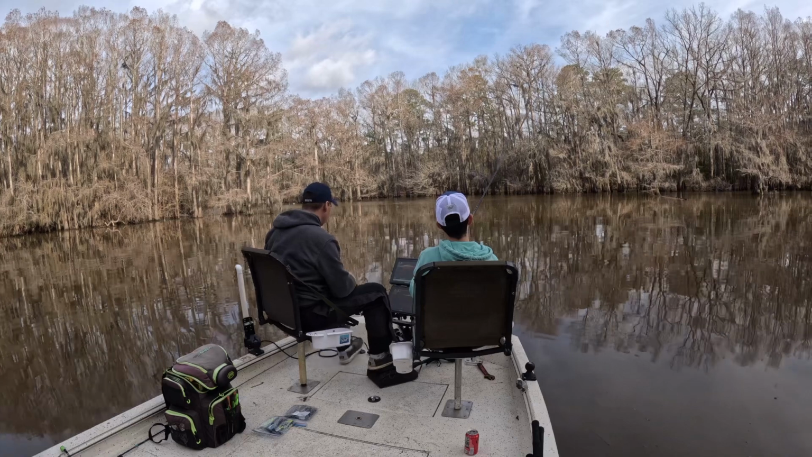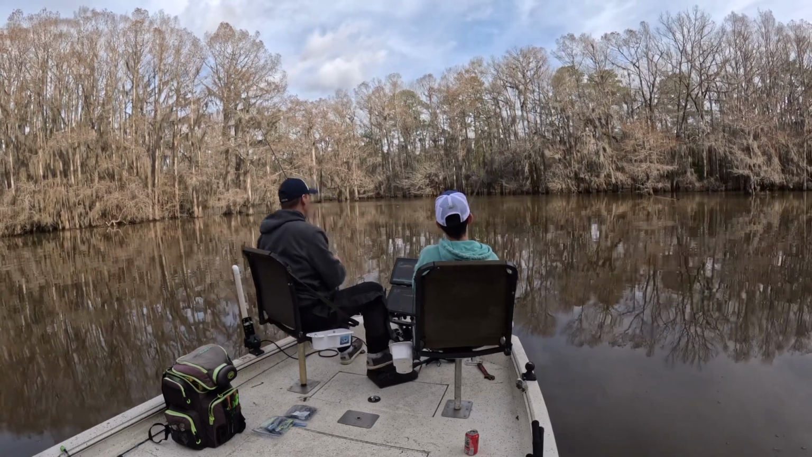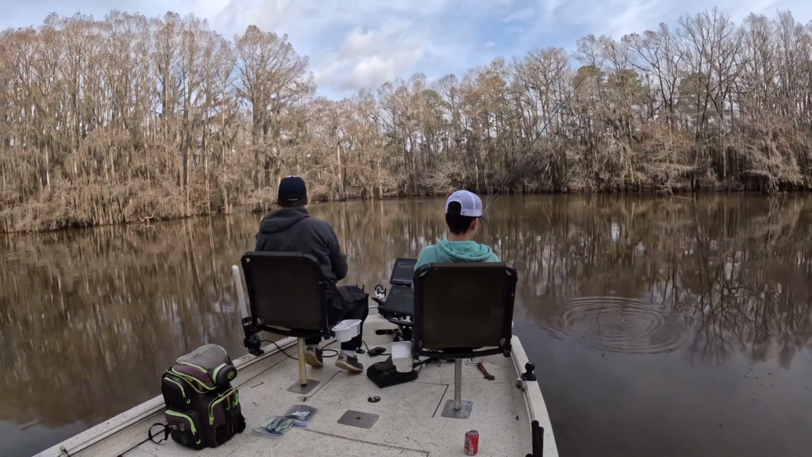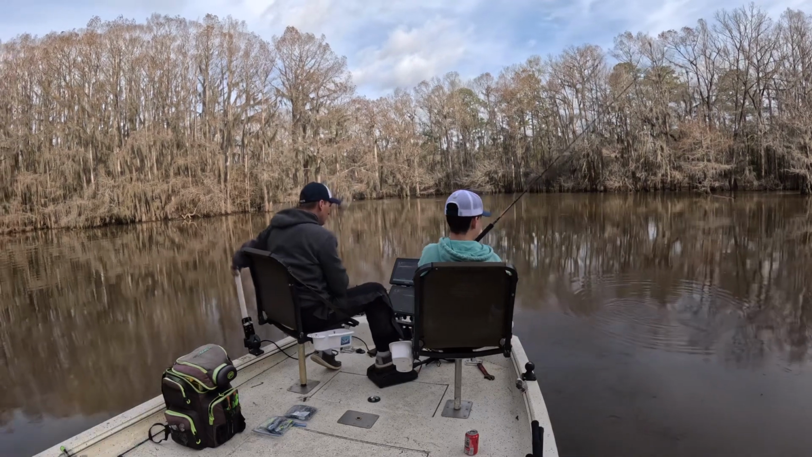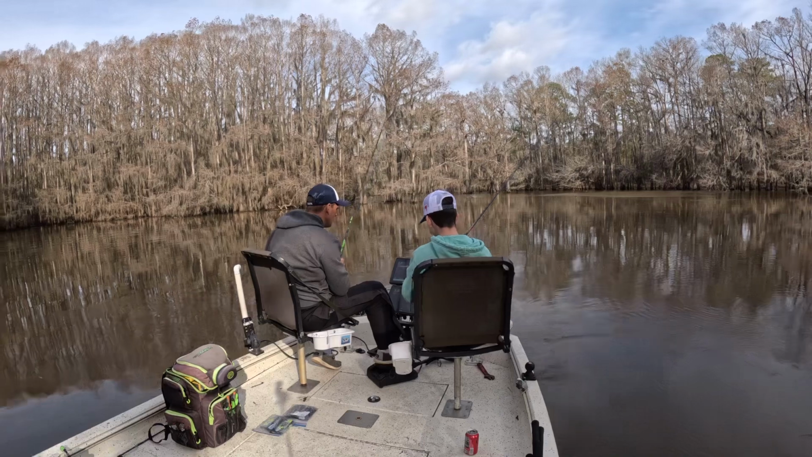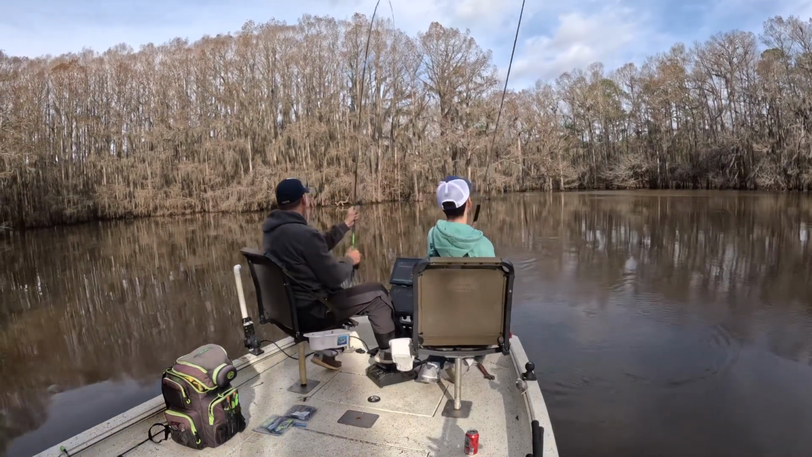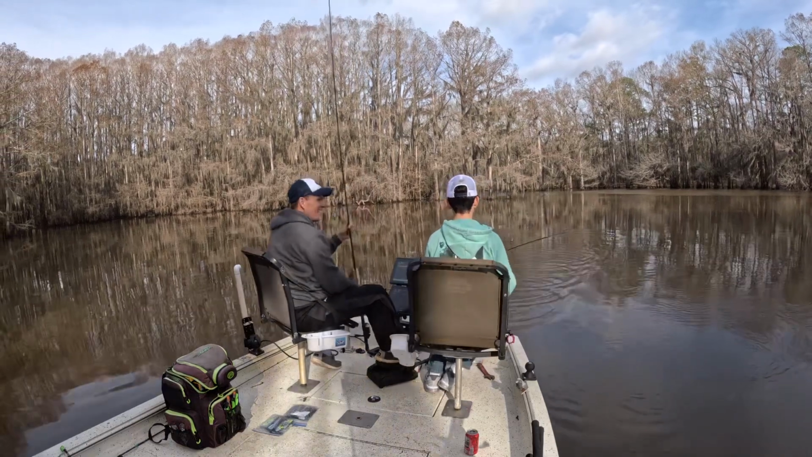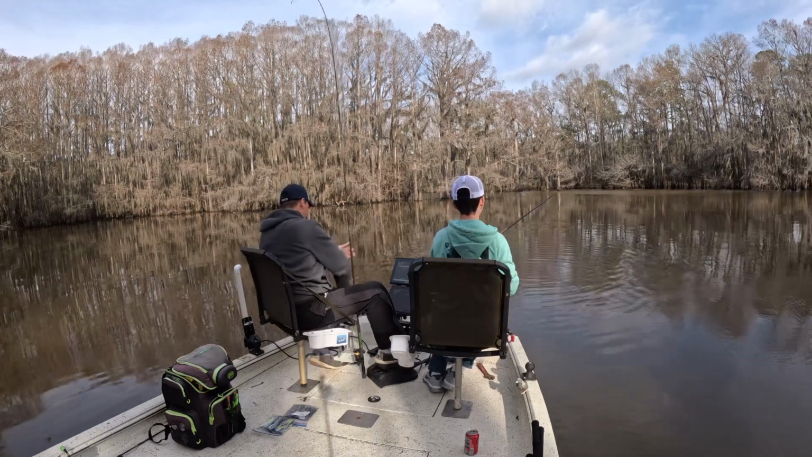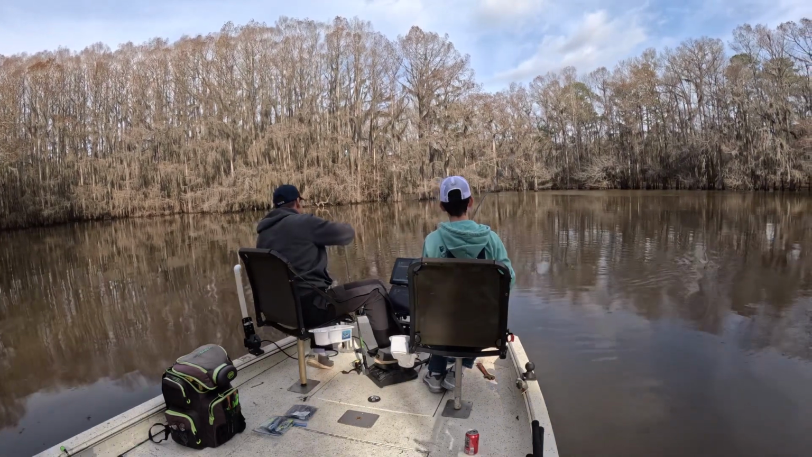Most of the time when you think about spawning crappie, it's up in the trees, and a lot of times that is the case. But if you could ever get used to the mentality that these crappie don't just spawn inside the trees, they spawn in big flat areas. So anything over big creek channels or rivers, if you can find flats that hold bait fish nearby, you can pretty much rest assured that they're going to be holding crappie.